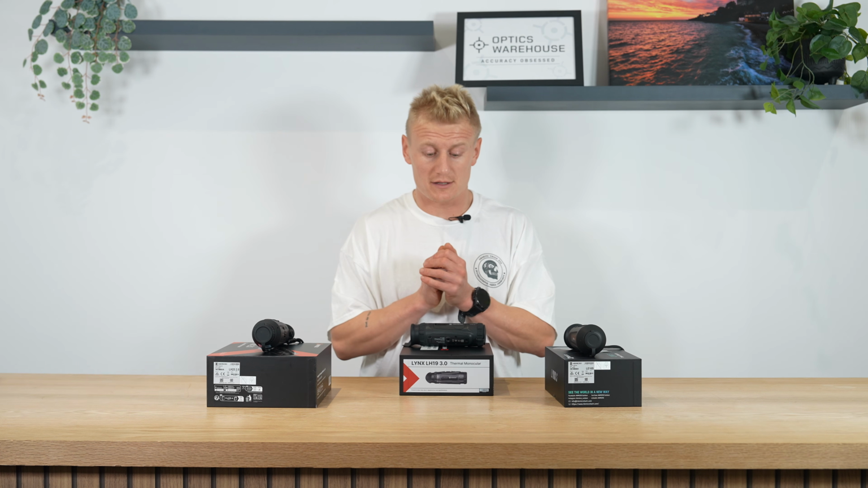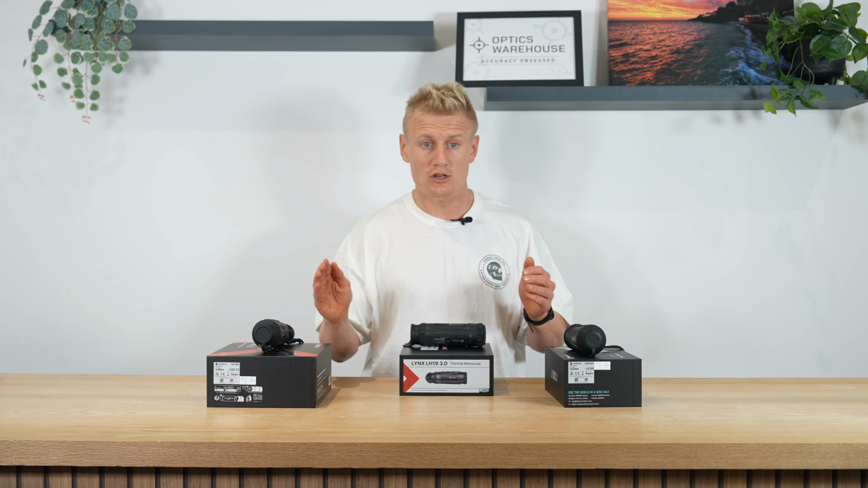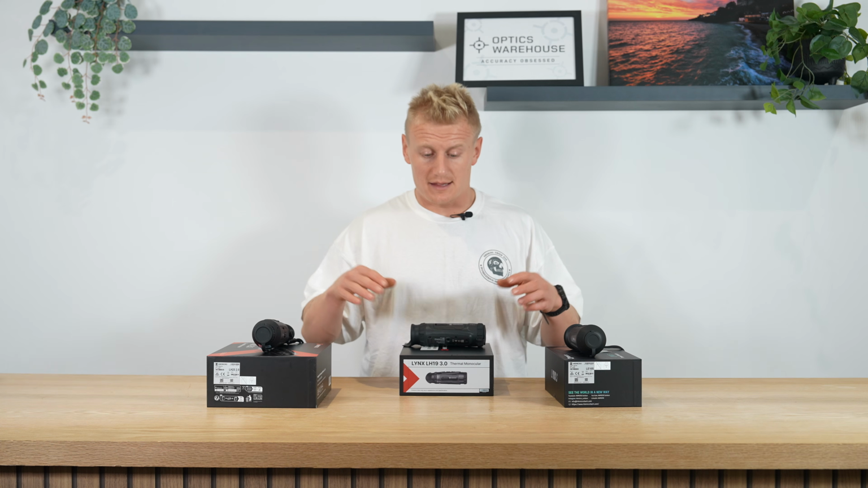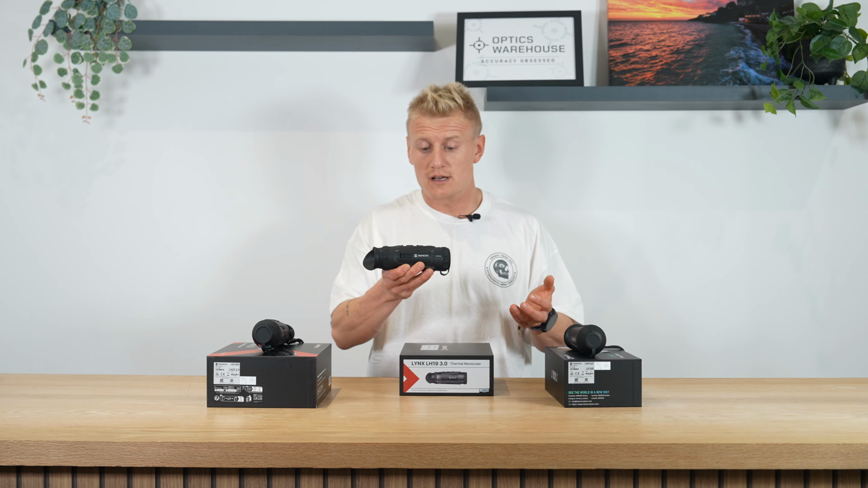So today we're going to be looking at the brand new HIKMICRO Lynx 3 series, and I've also got the 2 and the 1 on the table. As you can see quickly, there's been a massive improvement in the ergonomics and the way the unit looks.